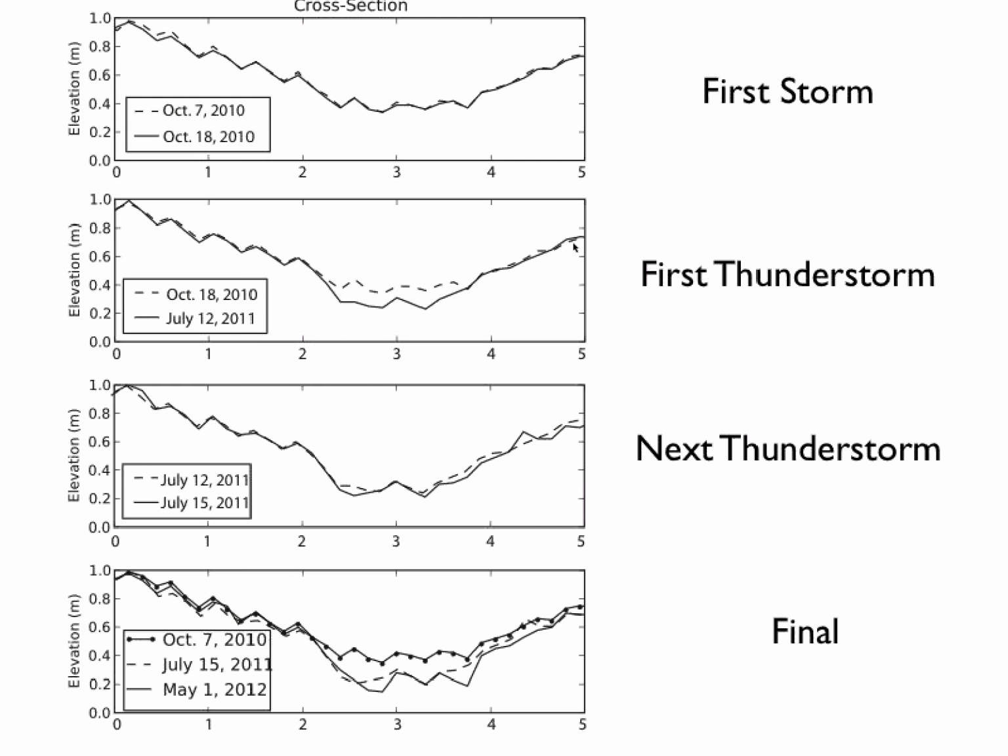And then after the first thunderstorms, so there were a couple big thunderstorms, we get almost a 20-centimeter drop in erosion. So there was sediment in the channel that got eroded.